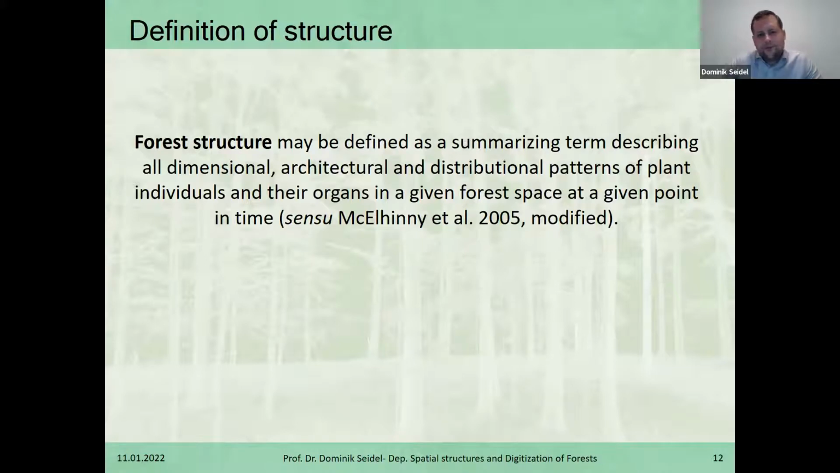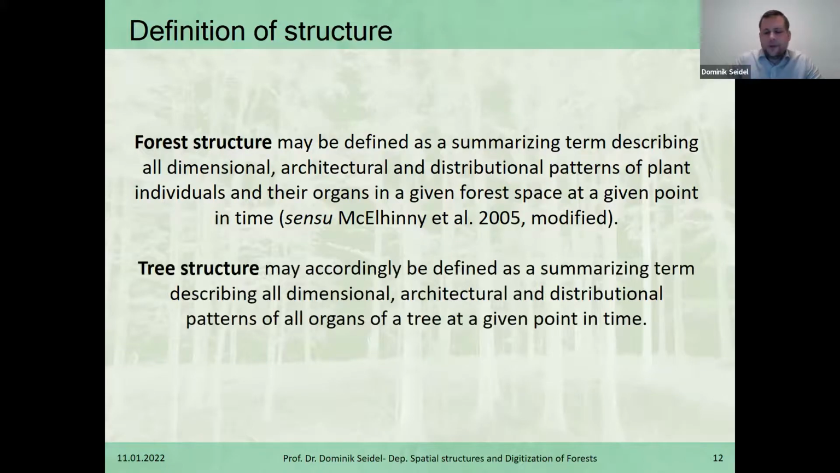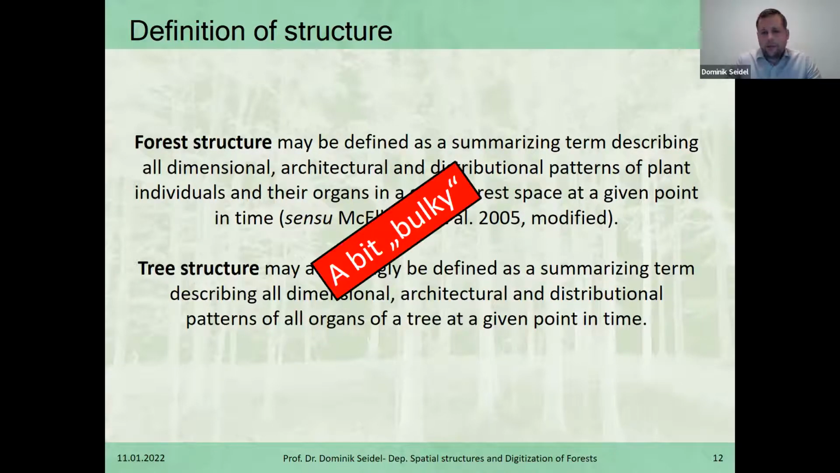Forest structure may be defined as a summarizing term describing all dimensional, architectural, and distributional patterns of plant individuals and their organs in a given forest space at a given point in time. This is maybe the most comprehensive definition of forest structure, by McElhinny from 2005. And a tree structure may accordingly be defined as a summarizing term describing all dimensional, architectural, and distributional patterns of all organs of a tree at a given point in time. And I guess you can agree with me that this is a bit bulky. It's a bit of a lengthy description.